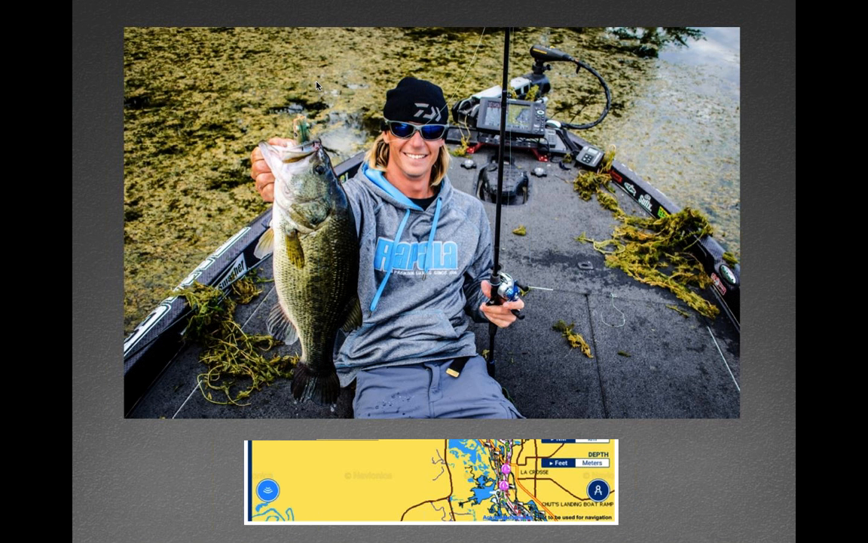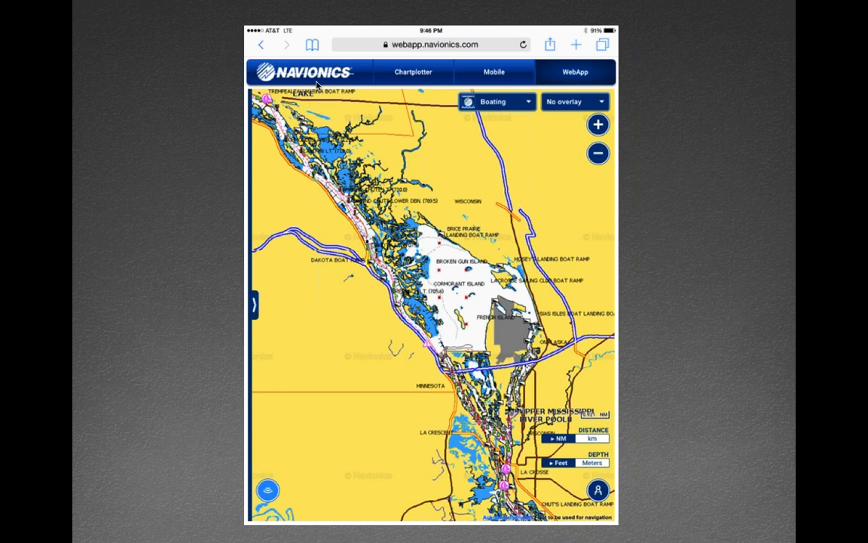Another thing this time of year, you got a lot of minnows coming up, shad coming up. They really get turned on to minnows more than they've been eating, you know, crawdads or small panfish and stuff like that. You're dealing with a lot of shad and shiners this time of year that they really get on. Jerkbait, by far my favorite way to catch them on the wing dams.